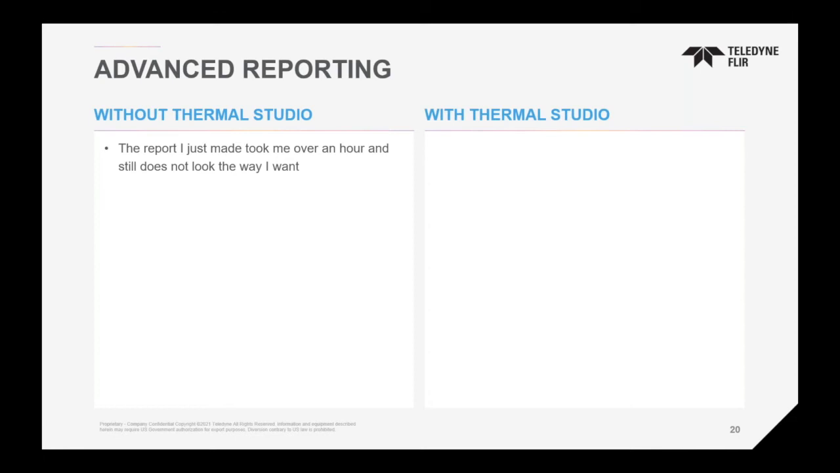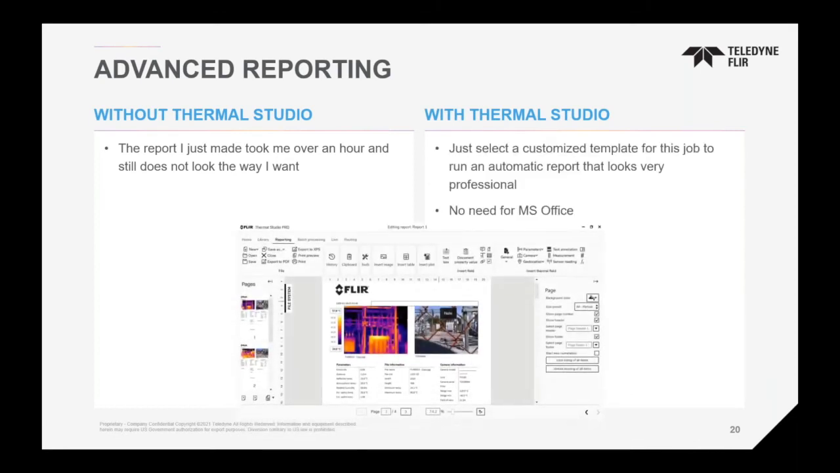And typically, when that happens, you're making mistakes because it's end of day. You've done a lot of inspections this week. It's Friday afternoon, 3:30. You're sitting back in your office. You want to get your inspection report done because you want to send it off before the weekend so you can just get home and enjoy the weekend. With the Thermal Studio suite of software, you're able to do everything within it.